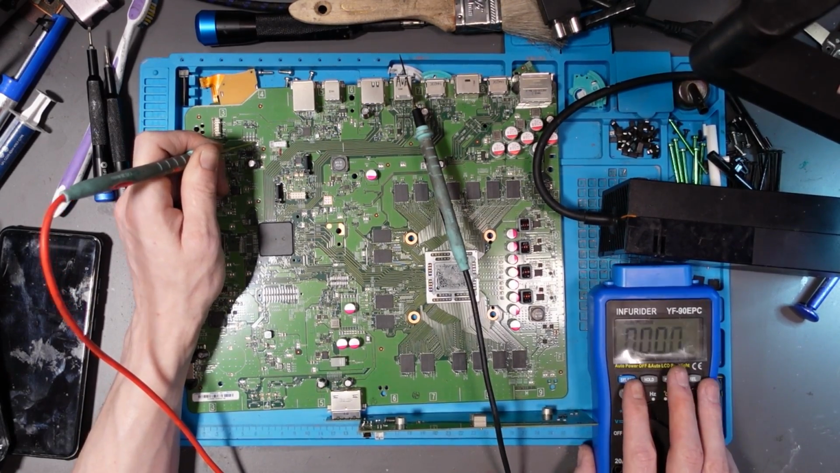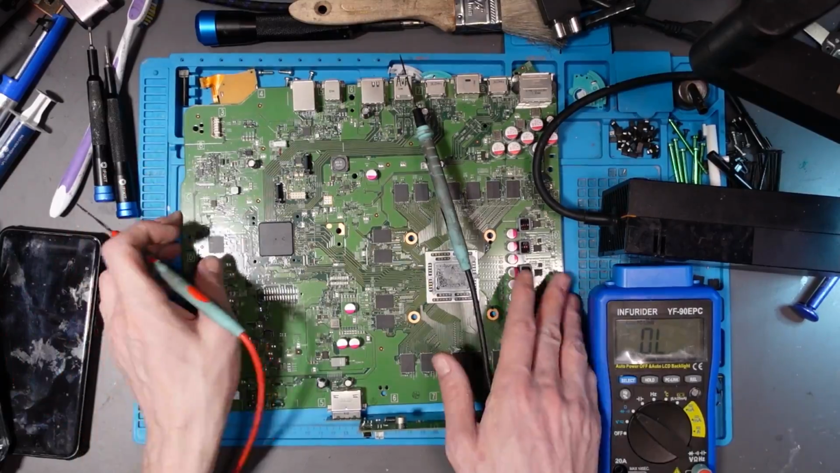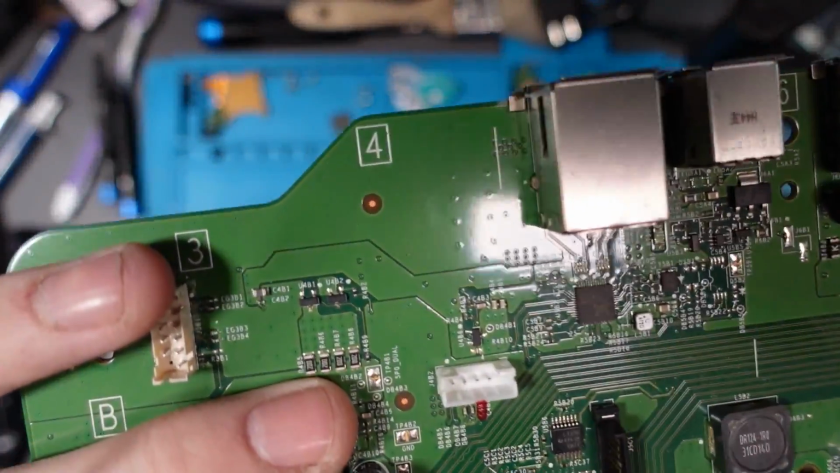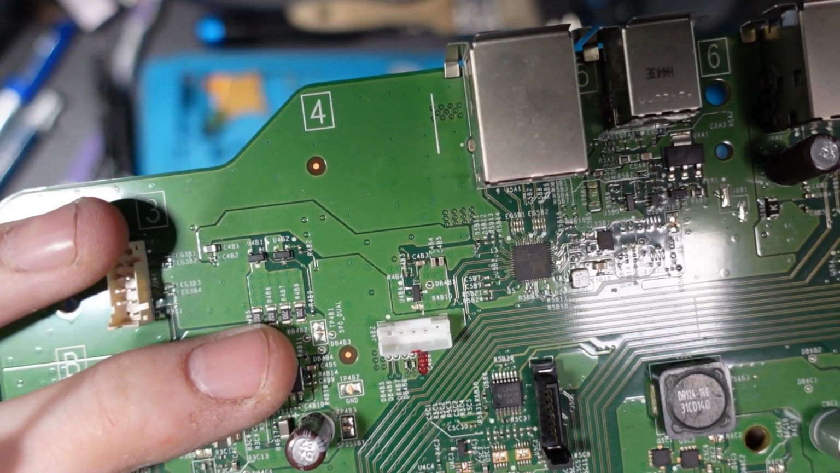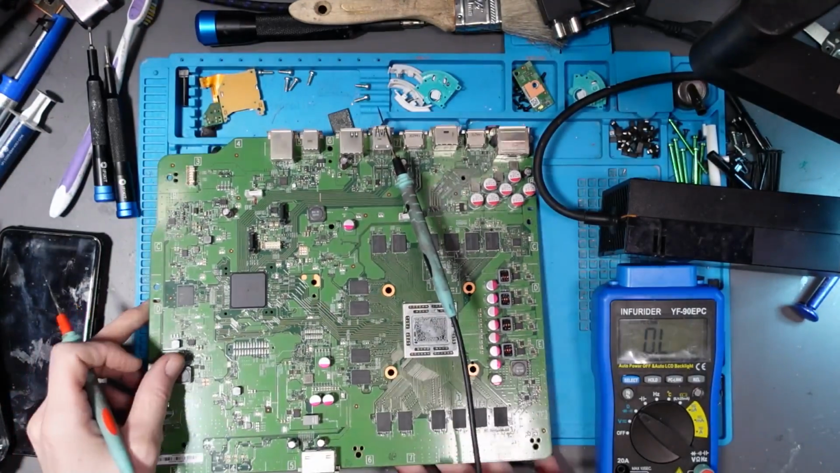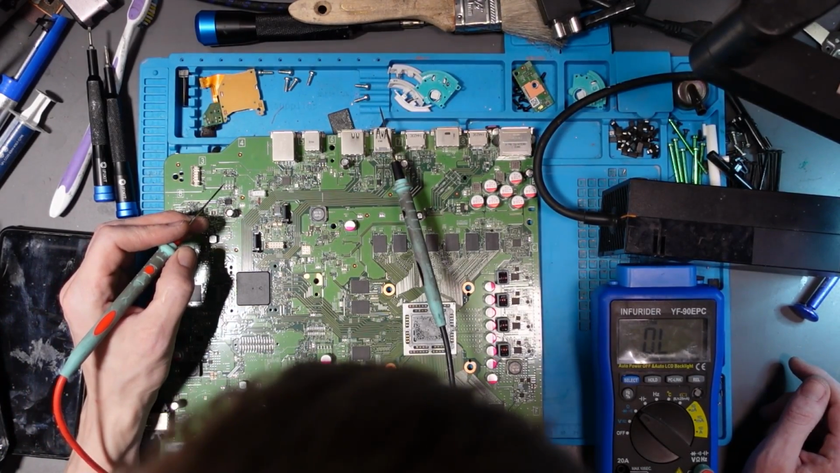Dead short. So the 5 volt line is up here. You've got a marking there to say that. If I just show you that. So there are markings on the board which tell us where things are, and as you can see there we've got 5P0 dual, which is a 5 volt test point, and we are missing 5 volts there, so we need to figure out why.